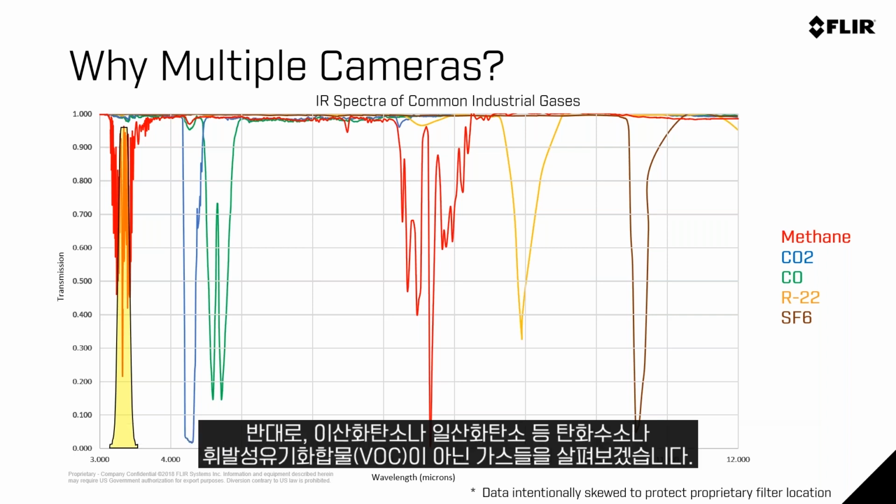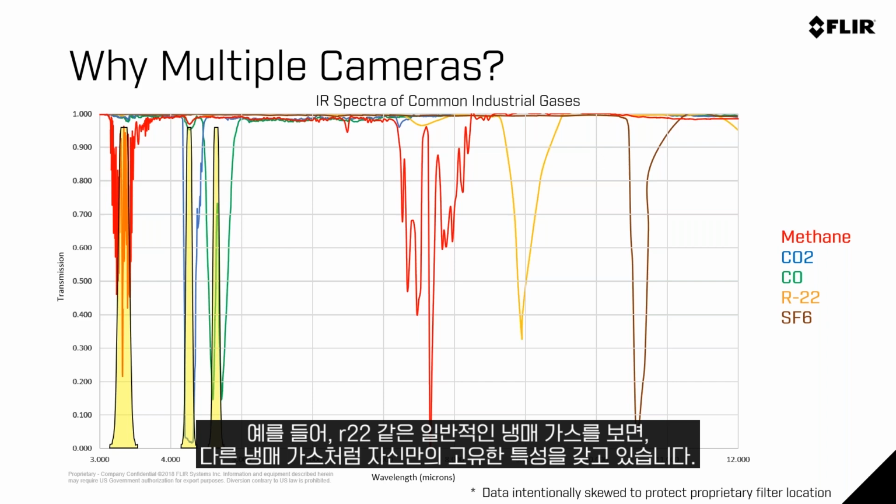But when we look down the line at some of these common gases that are not directly hydrocarbon or VOC gases, we look at carbon dioxide or CO2, carbon monoxide. All of these have a very unique and different characteristic with regard to their absorption spectra. If you look at our common refrigerant gases, R22 as an example, it has a unique characteristic for itself that is in line with a lot of refrigerant gases.